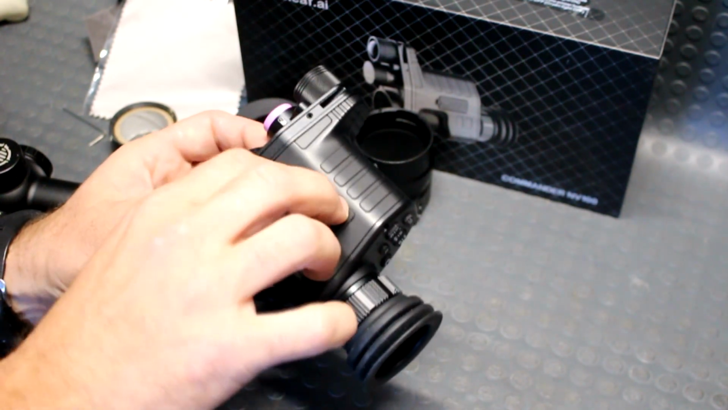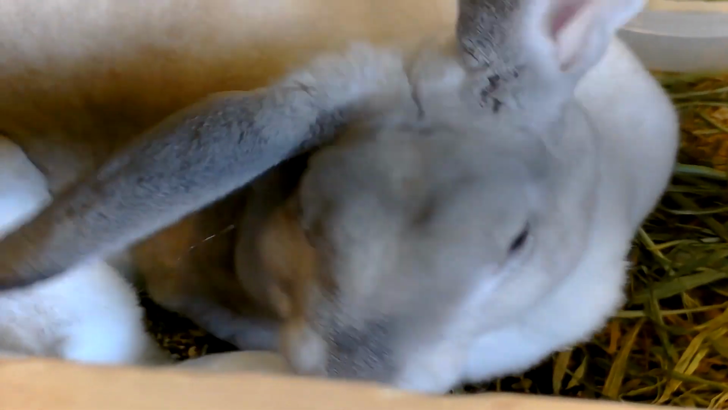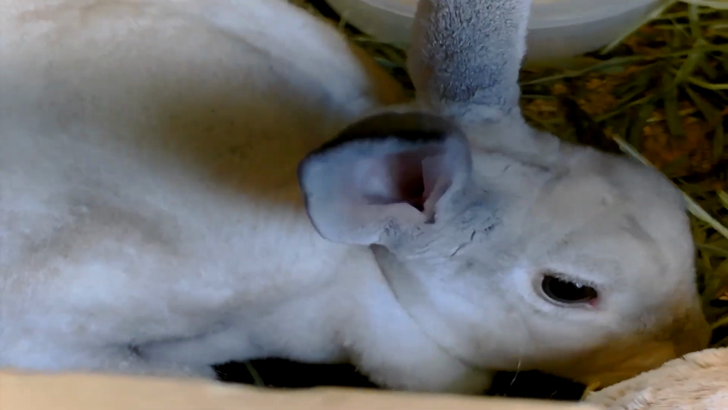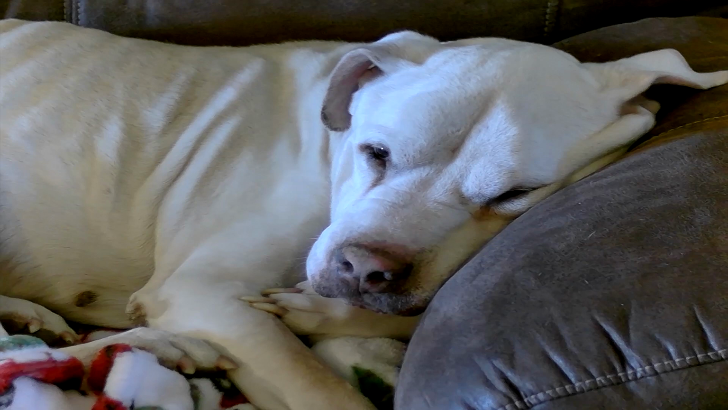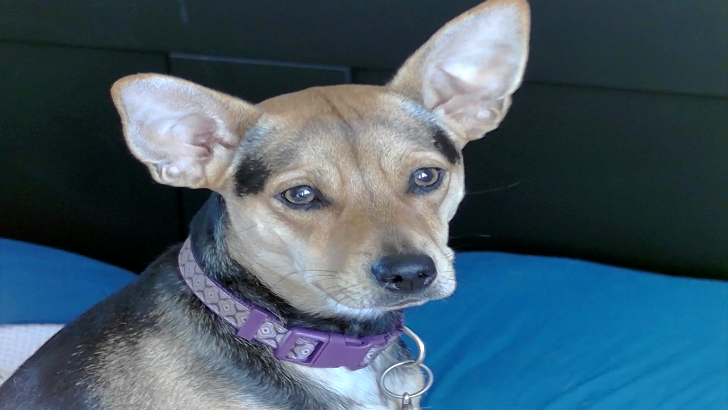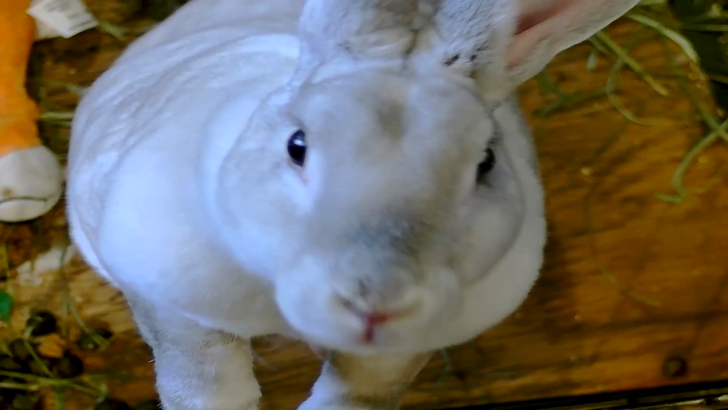Now let's talk about picture quality and video quality with this monocular. The display resolution is said to be 1280 by 960, and the video resolution is said to be 1080p or 720p. It has a full HD feature or a standard HD feature, and all of the footage that you've been seeing today is at full HD with 30 frames per second. This monocular has the capability to take pictures while recording if you want, or just take pictures whenever you're holding on to this thing. As you can see, the picture quality is reminiscent of older flip phone technology. So take that for what it's worth.